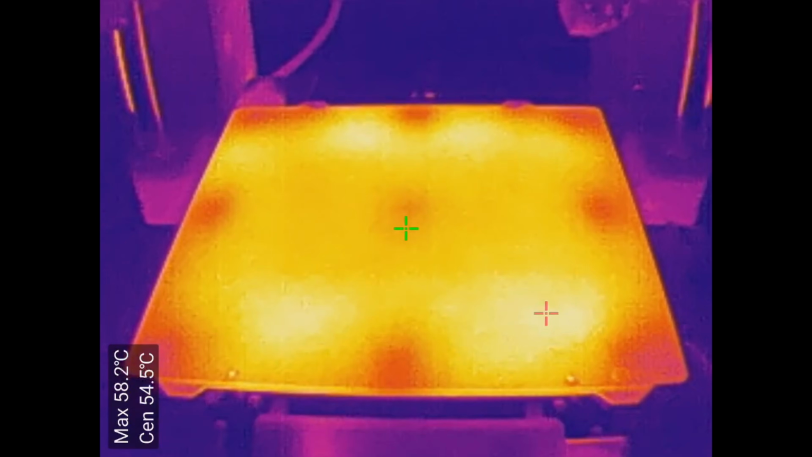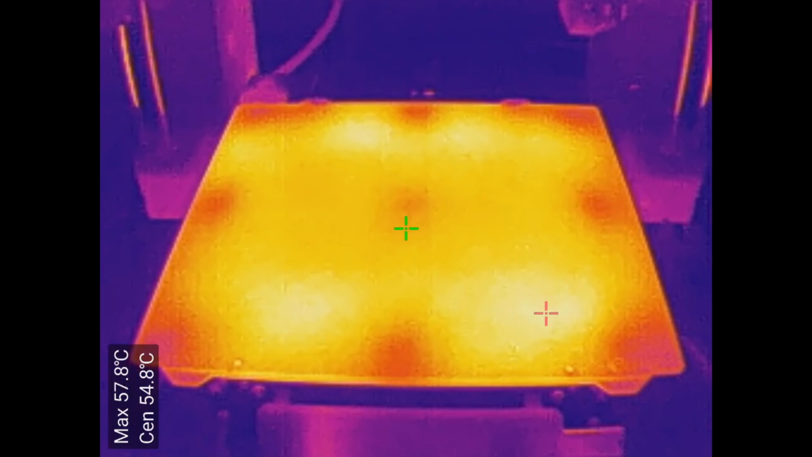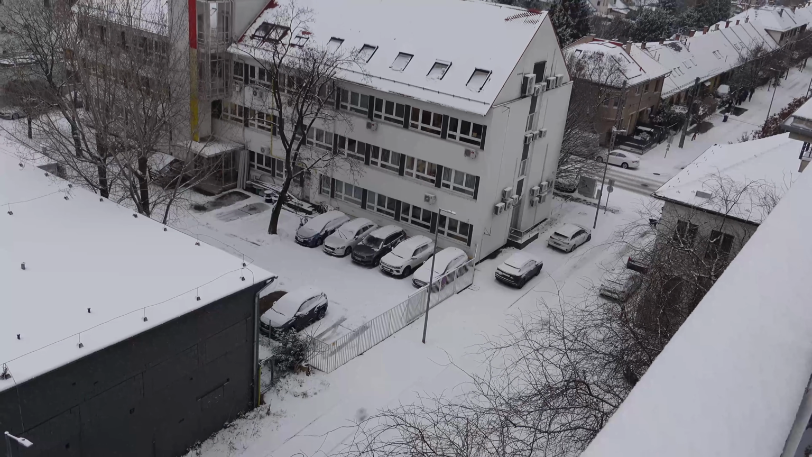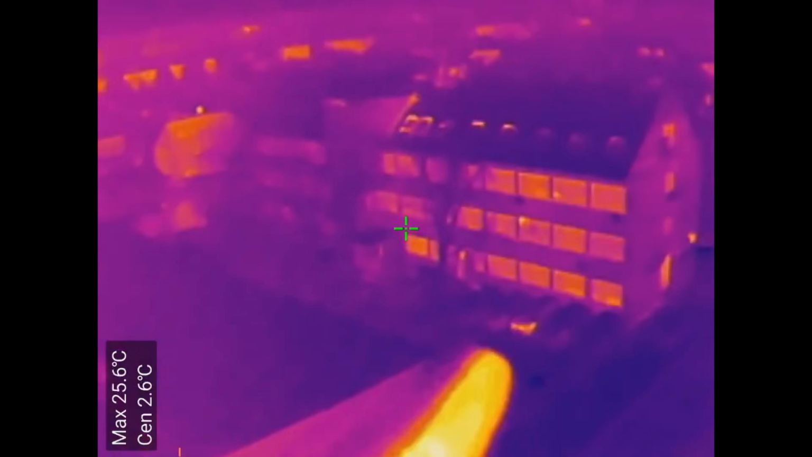Those cold spots are above the screws. It will be more equal after 10 or 15 minutes, but as I mentioned, at this point the printing would even start. And what can we see from a bigger distance? We can check the thermal insulation of buildings, or which car was parked a few minutes ago.